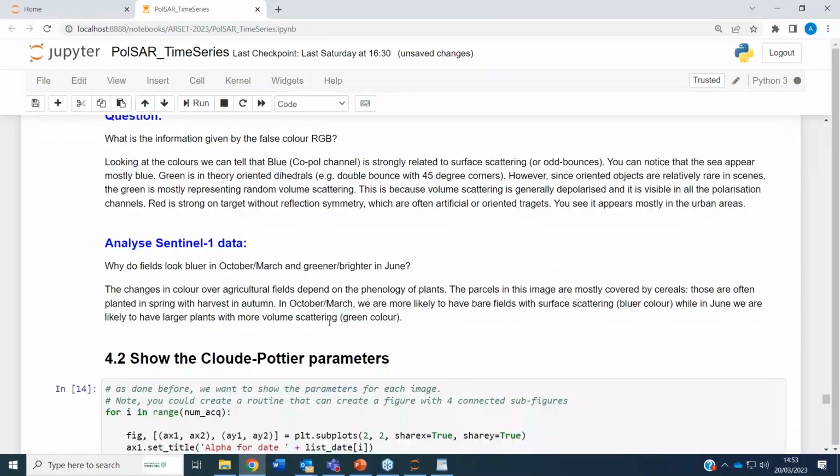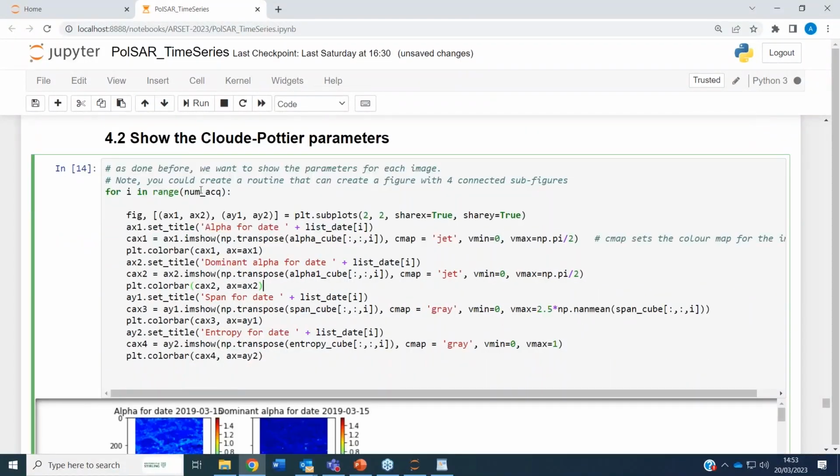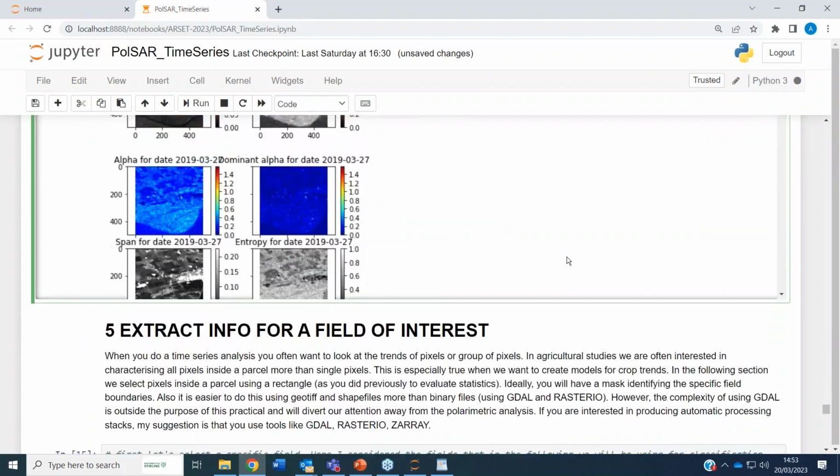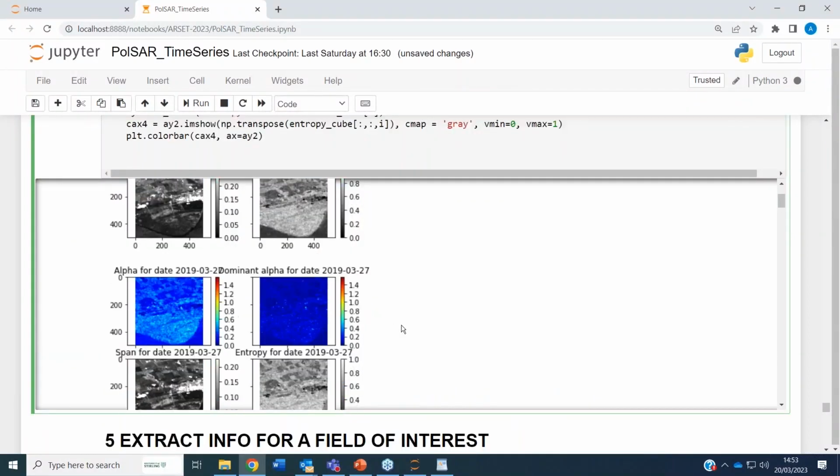The next part is about visualizing the Potier parameters. Again, a for loop goes from date to date, and here we plot the images in a 2x2 format, so there are 4 images for each date.